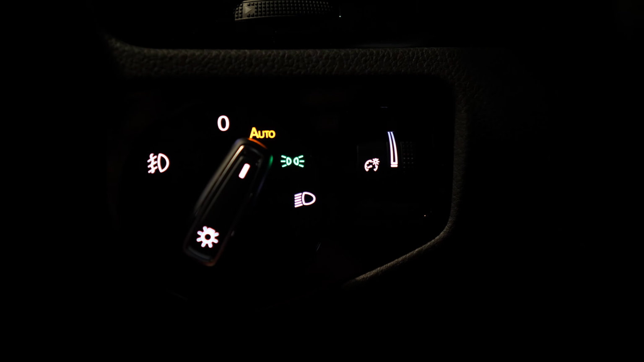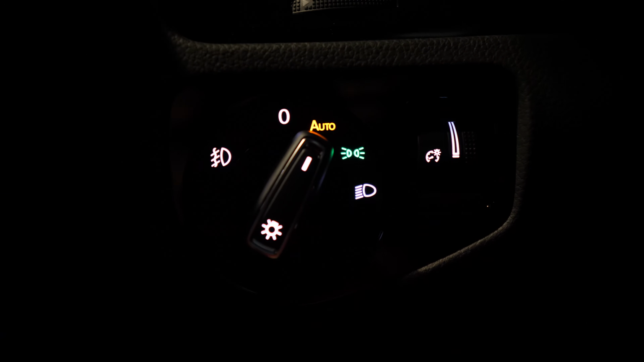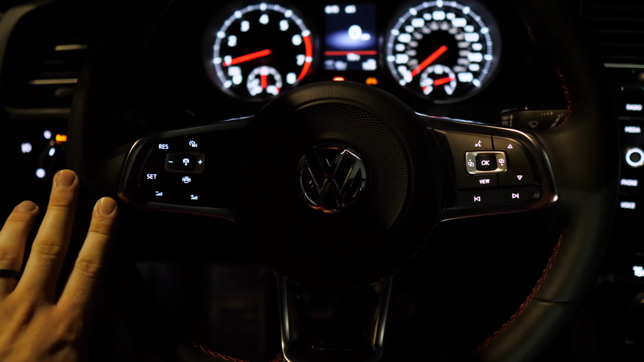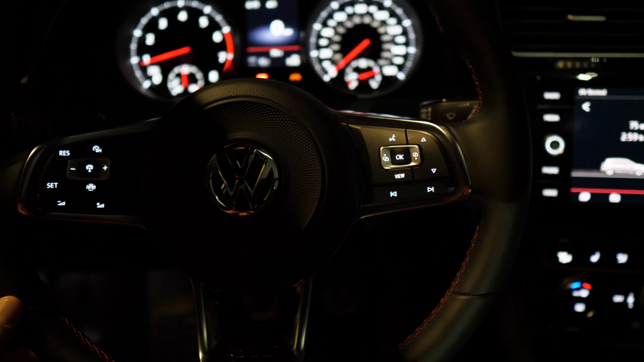There's a little dial to control the interior lighting. You can turn on your fog lights by pulling the switch out, but it's nice to know those are illuminated. The steering wheel also has good illumination on all of the buttons for your cruise control, controlling your radio, so that is always good to see as well.